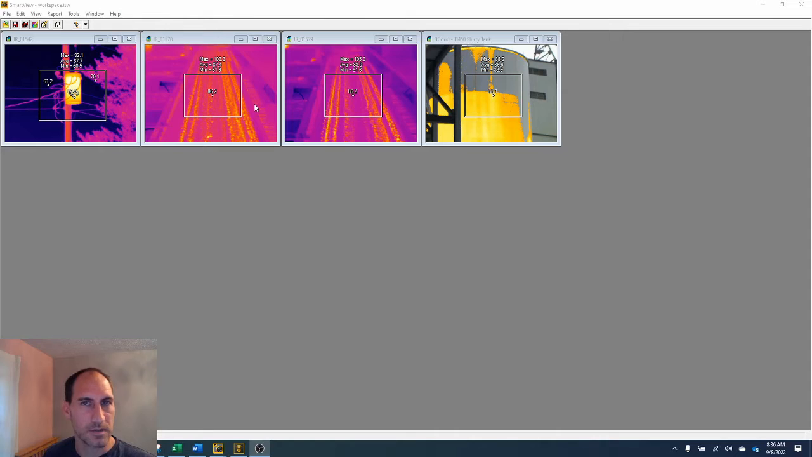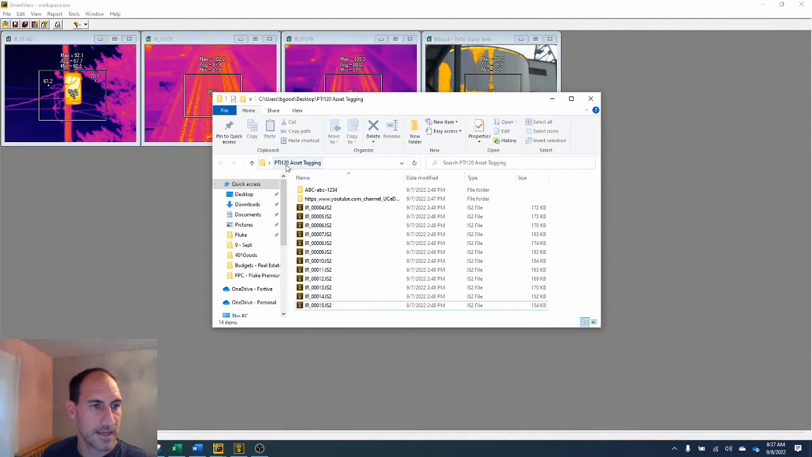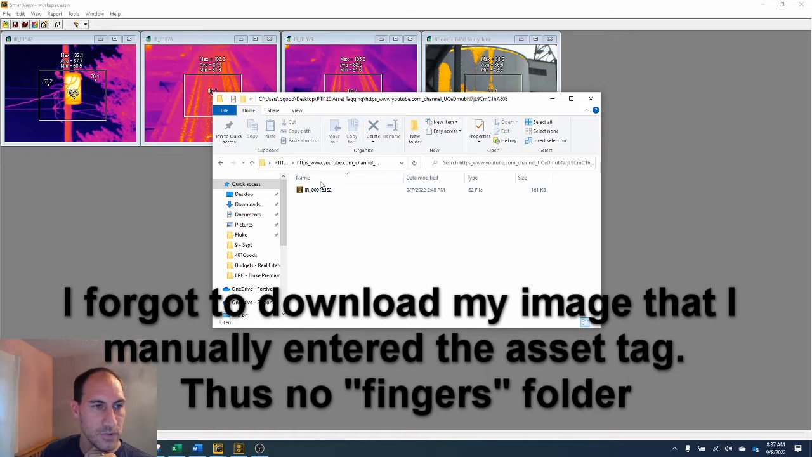It's the same process regardless of what tool you have. But you can click this, click download all, and then you'll be able to download the images, and you're gonna select your folder, and then you're gonna get something like this. Like I selected this folder and then it dumped in the tags that I had done, ABC123, that's the barcode, and then my YouTube QR code, you can see my YouTube channel link. So you double click that and then you can see the images right inside there.